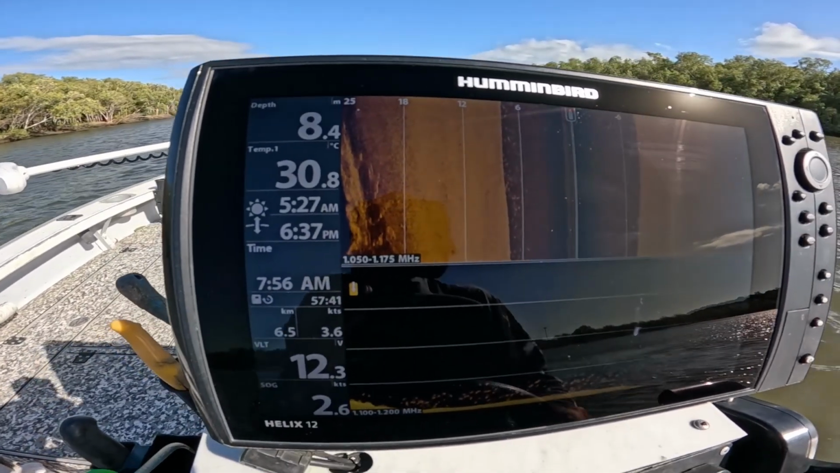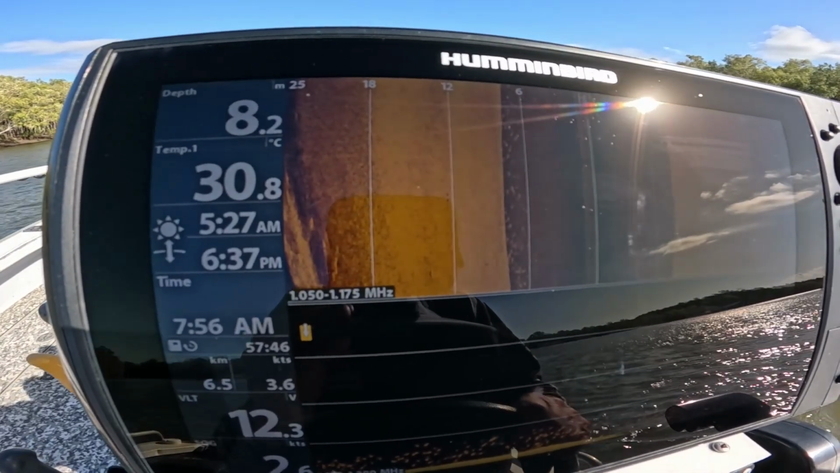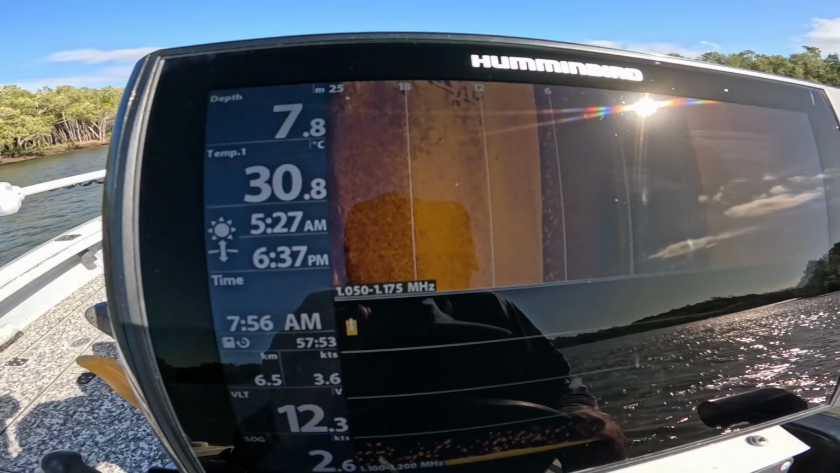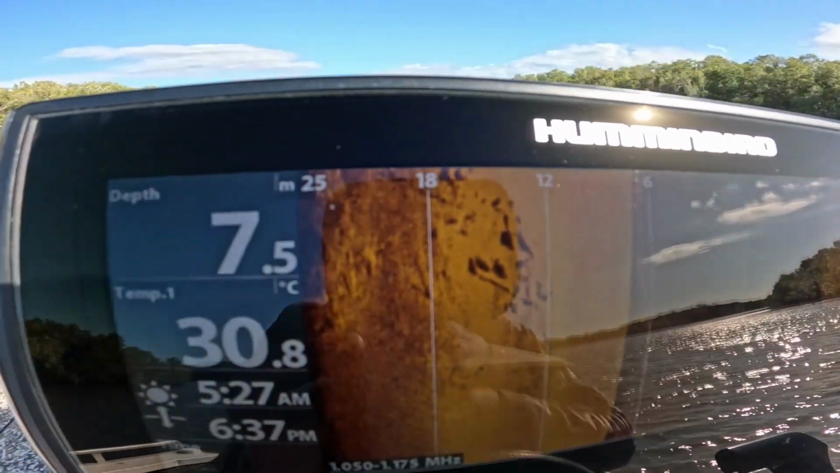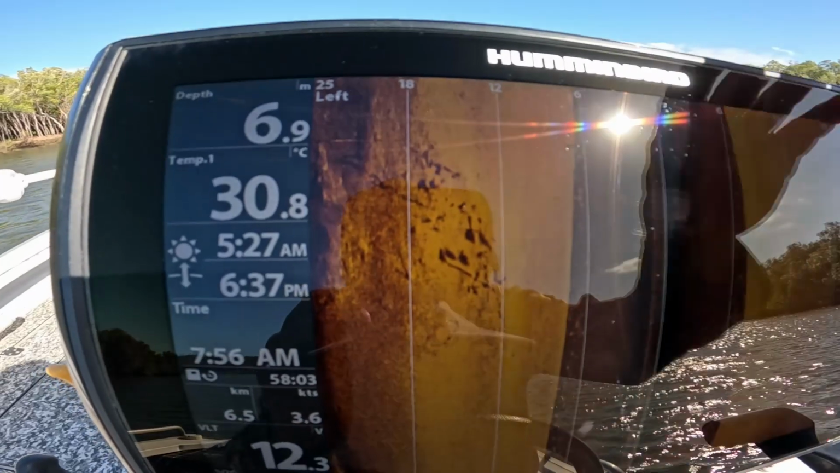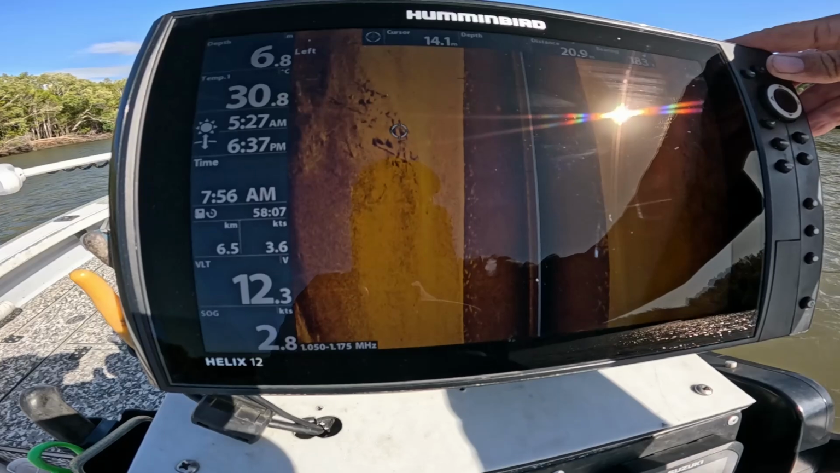Let's see what we can see. There's a snag to the right of us, and on a good day it'll be stacked with barras like that, just like that. You can see them there. We'll do a bit of a zoom in. There's a few there though.